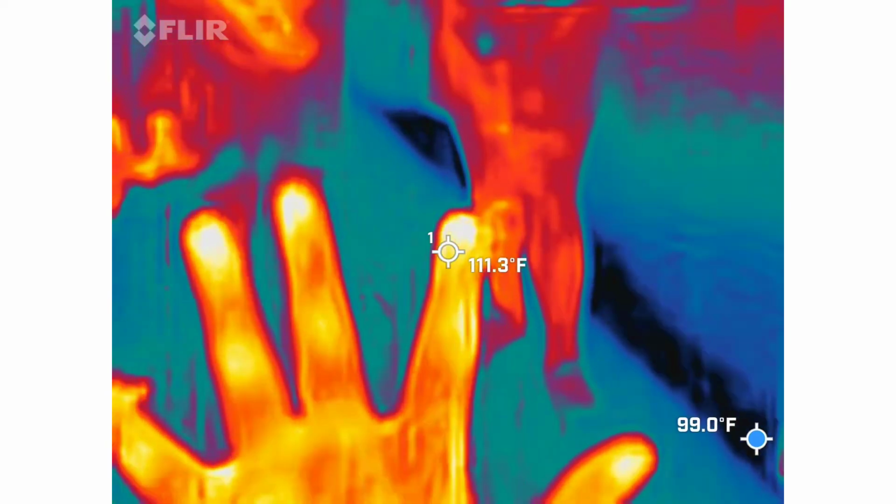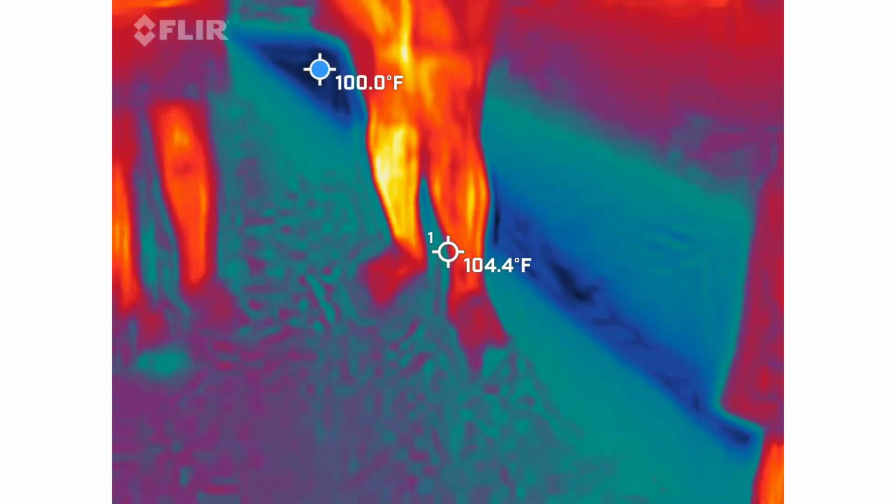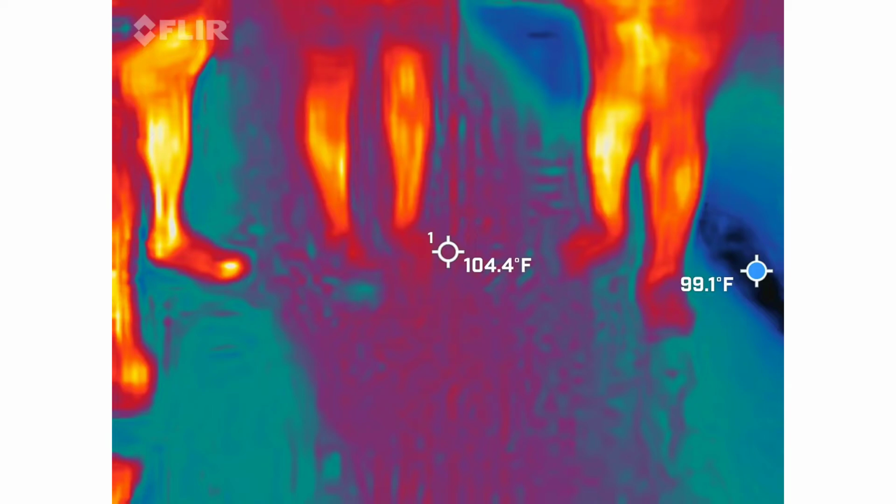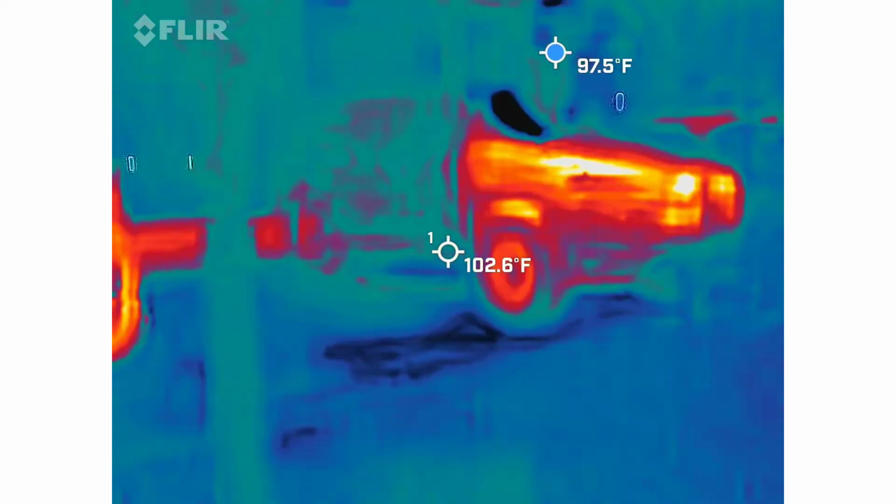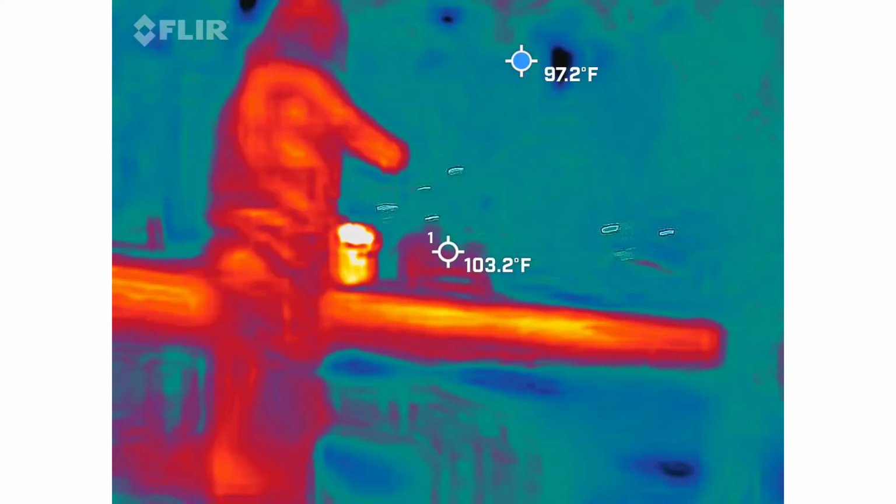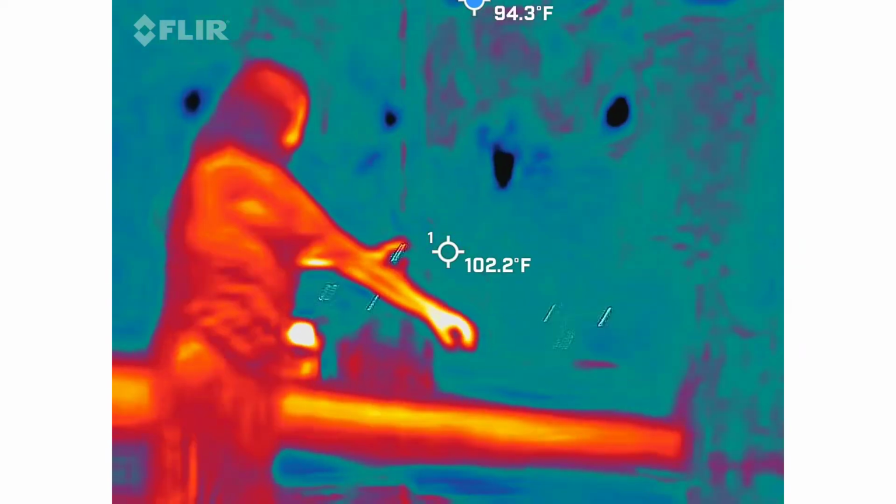Bug spray. I just checked the tip of my hand, and it was 111. It's because it's pretty hot out here. Sometimes when I do it like this, it looks a lot of red, but when I go the other way, it goes from blue to red.